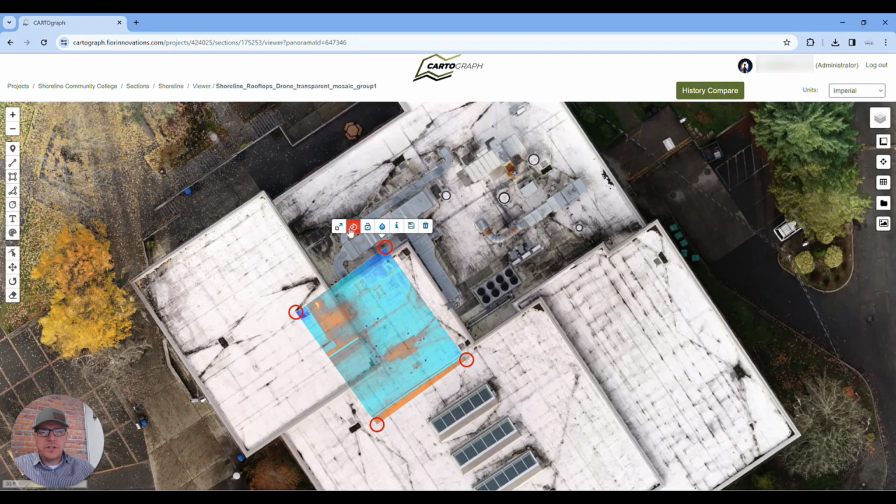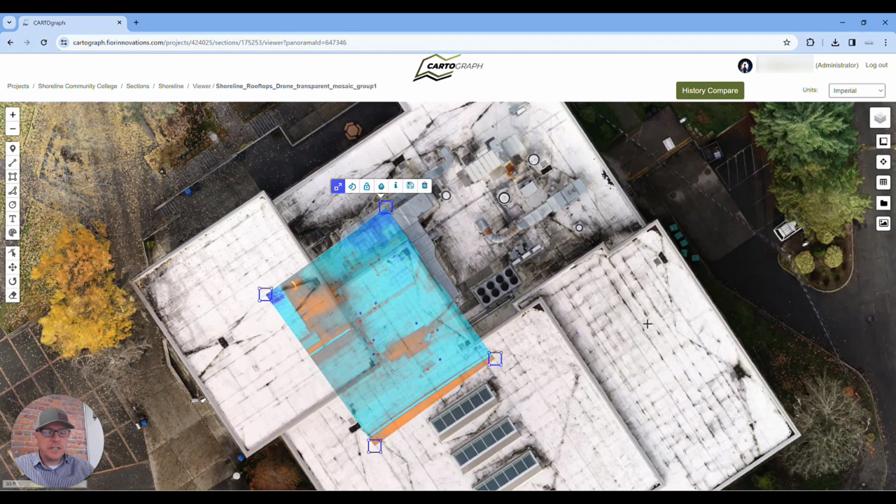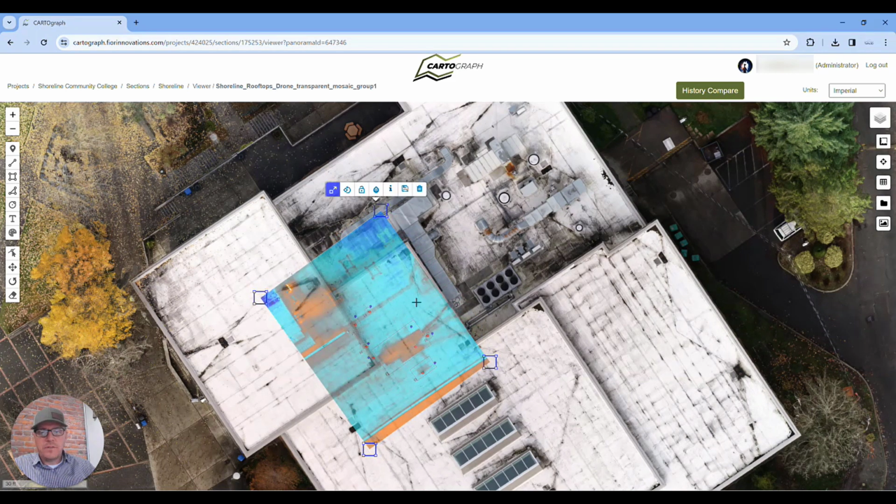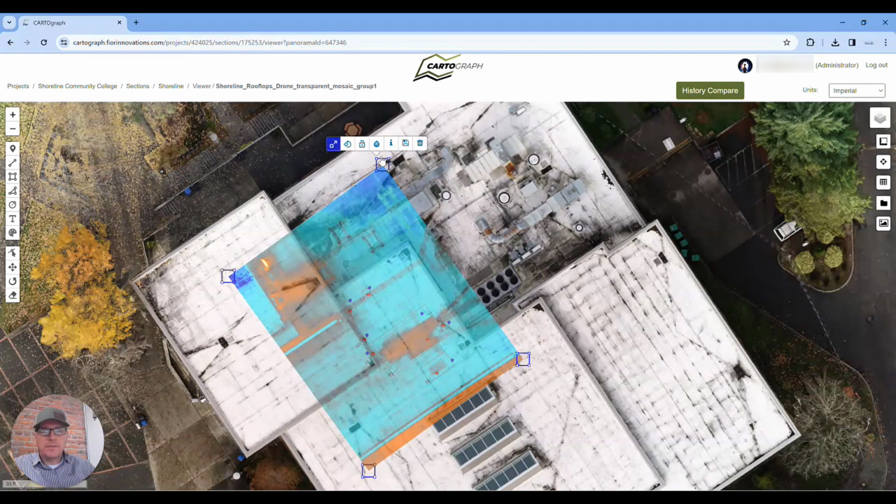And note that when you're doing orthographic images, these images have had perspective removed, so they're a parallel look or an orthographic look at the ground. But drone images that have thermography or IR images are not going to have that perspective removed. So you're not going to have a perfect fit, but we're going to get a pretty good fit.